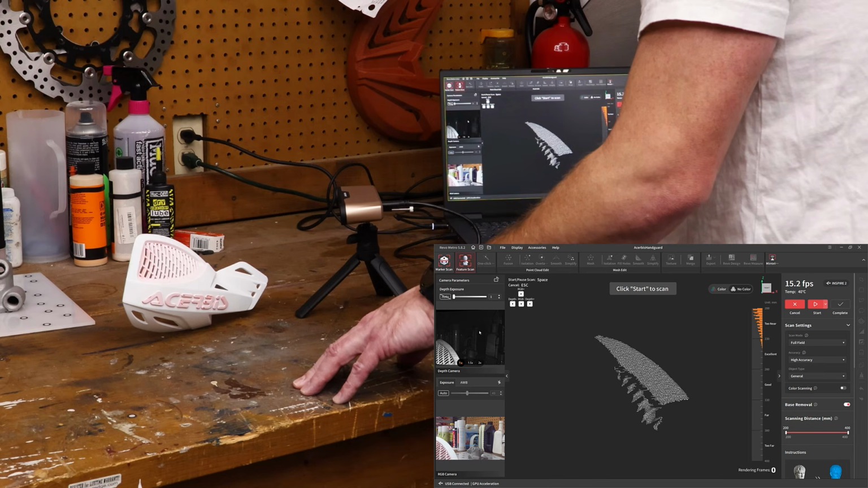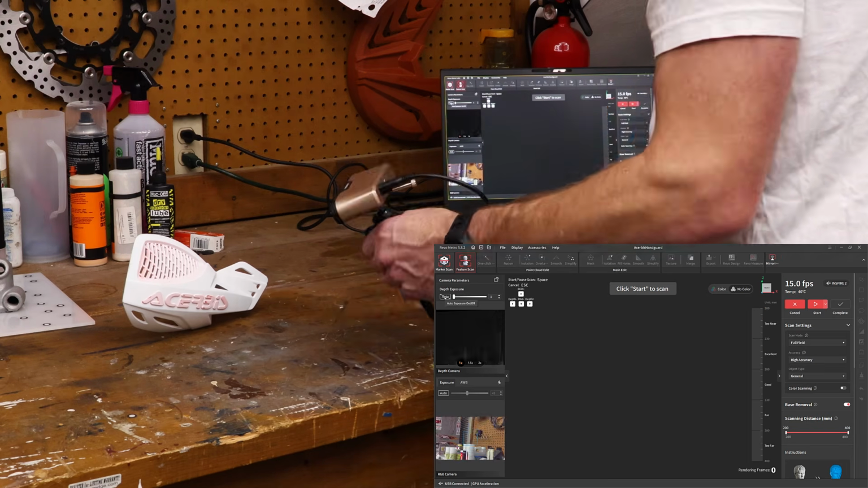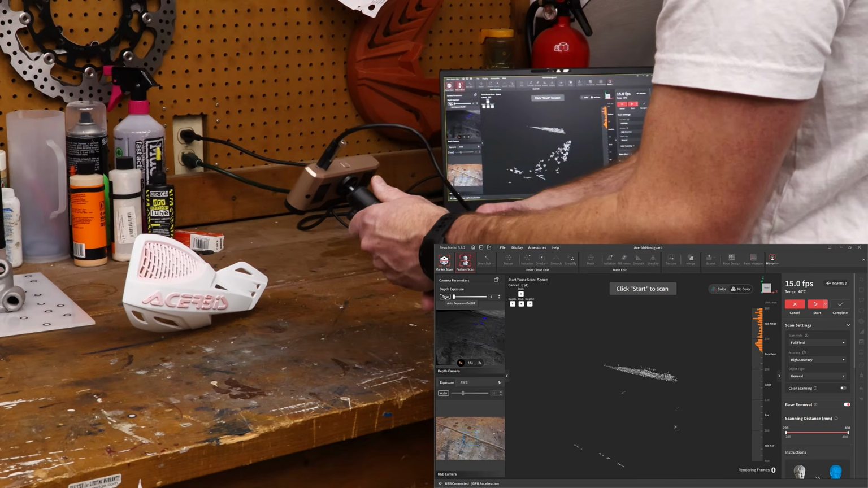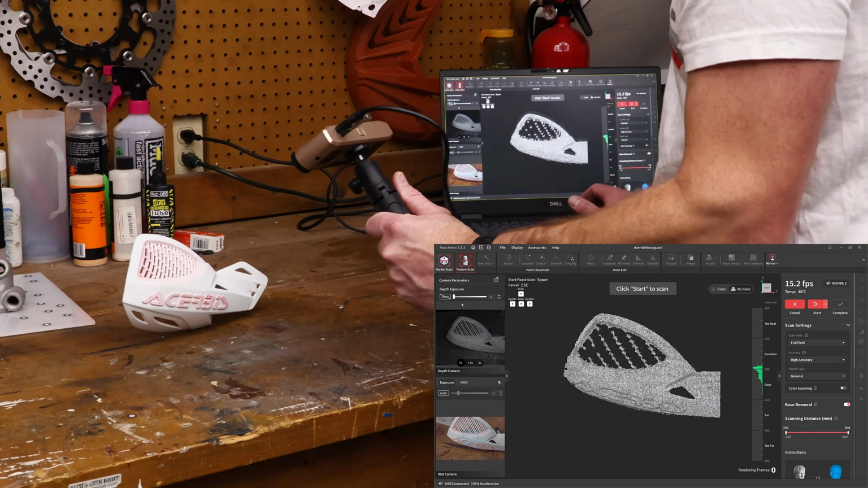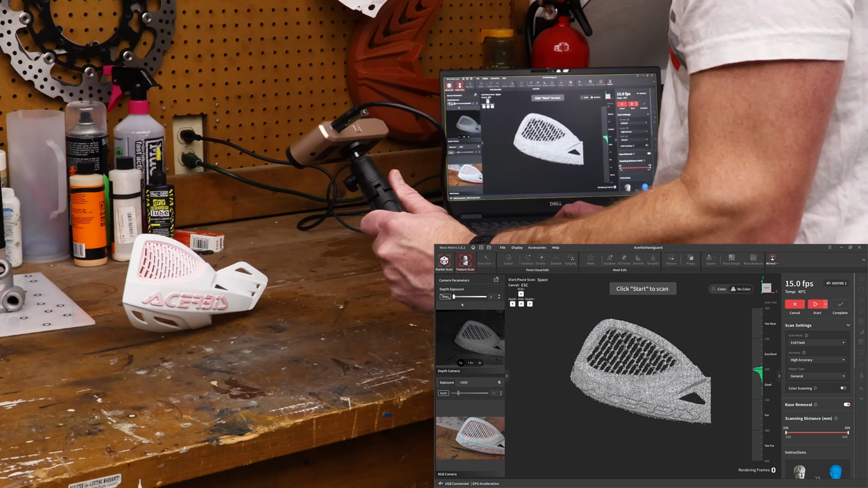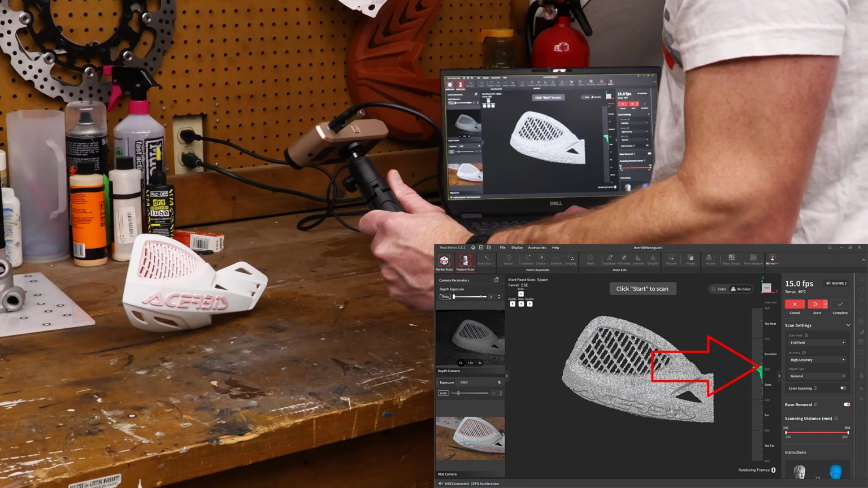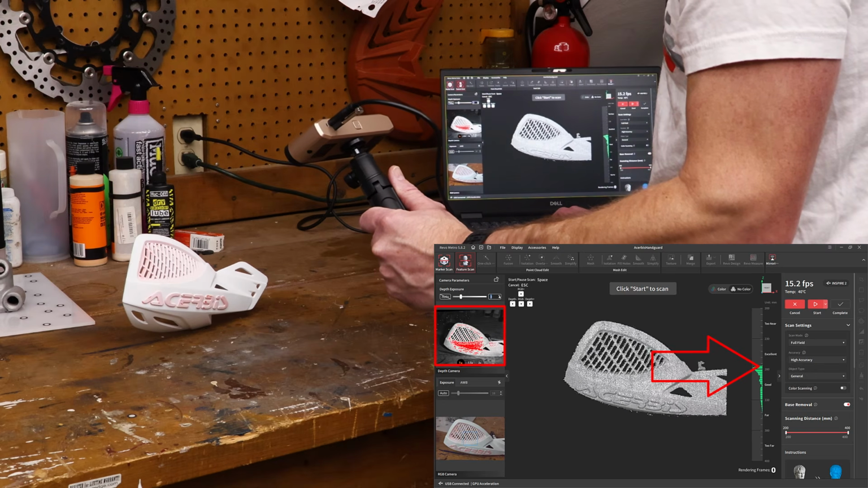We're not doing color scanning, but the depth exposure is important. You can manually set it. And typically what you want to look for is the object on the right-hand side. We've got sort of the distance bar. We want to be in the good or excellent range. And then we want the object on screen to just very slightly start to turn red.